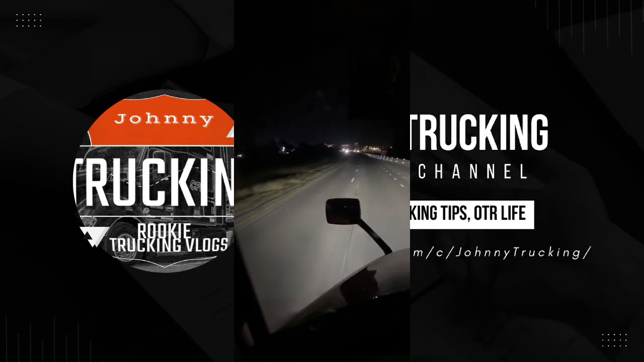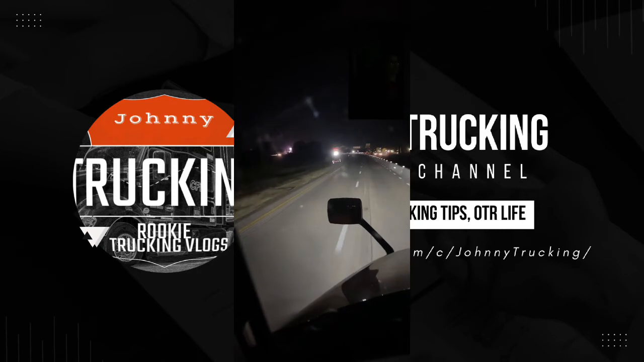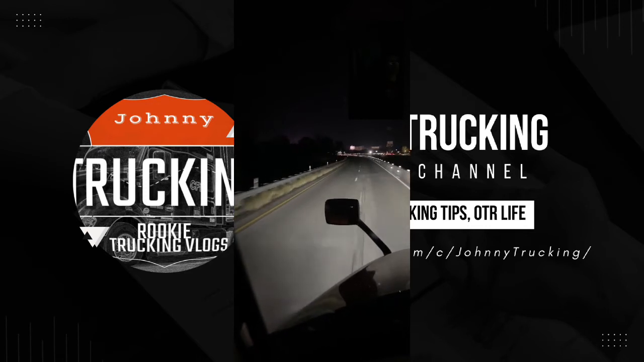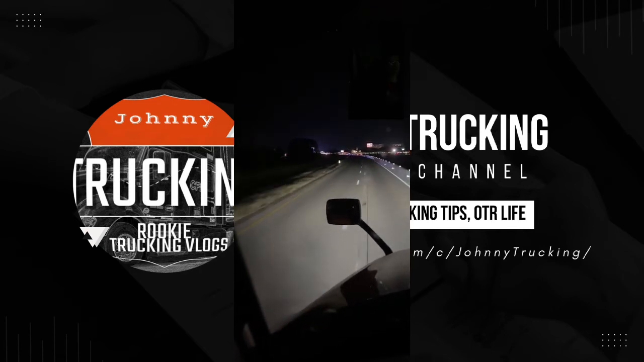My thing is that regardless of if I'm bobtail or I have a trailer attached to me, I have every right to park anywhere that I want to park in a truck stop.